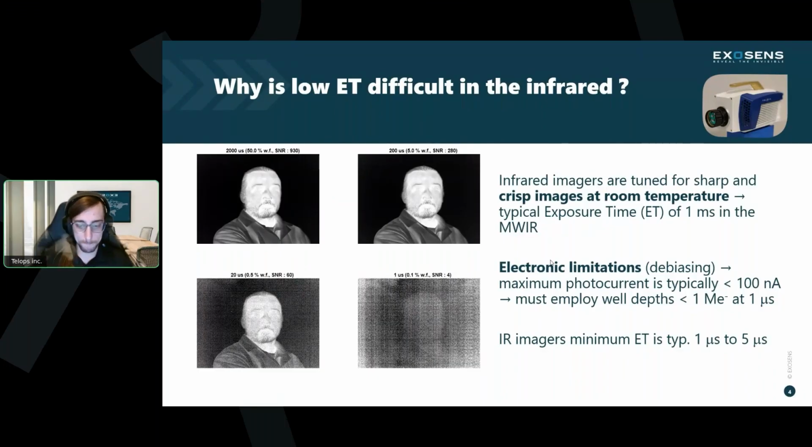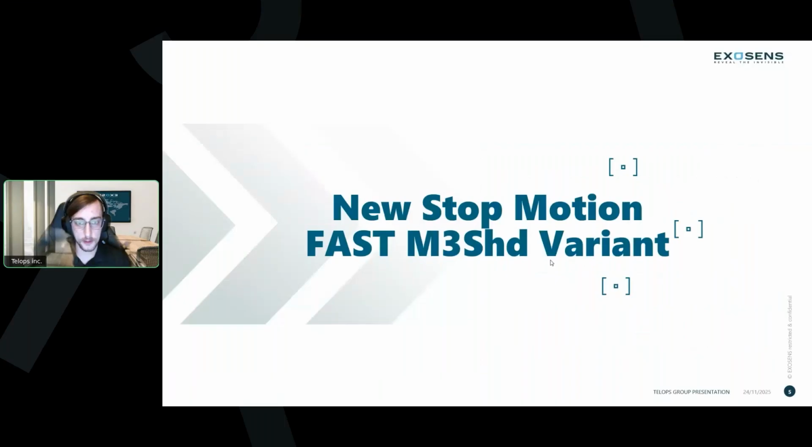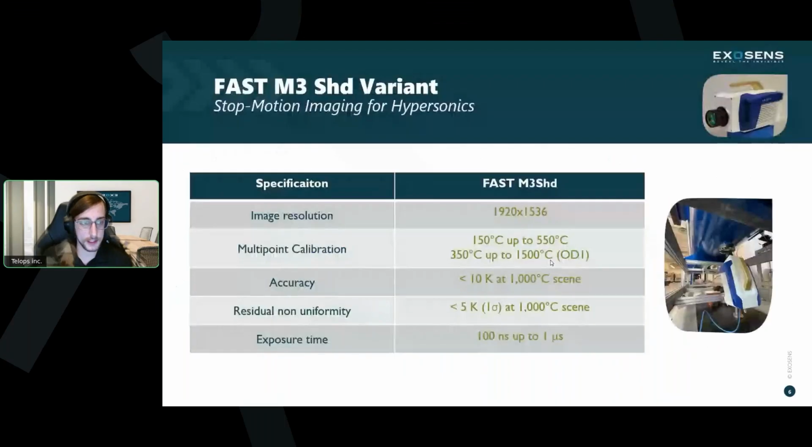There's a lot more information on this in our first edition webinar, the one we did about a year ago, as well as in our SPE defense paper on the same topic. I encourage you to go look those up if you'd like more information on why we made the choices we did and how we constructed this camera. But for now, I'm going to move on to talk a little bit more about the calibration itself and the specs of the camera.